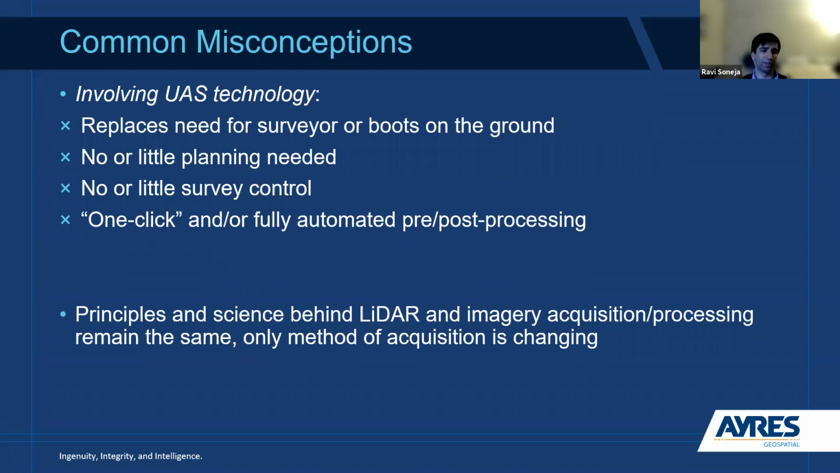In fact, the way I look at it, and the way that we try to explain it, is that a properly executed project using this technology does require an experienced licensed land surveyor and LiDAR and imagery experts all working together to ensure that the data sets being produced meet established accuracy standards.